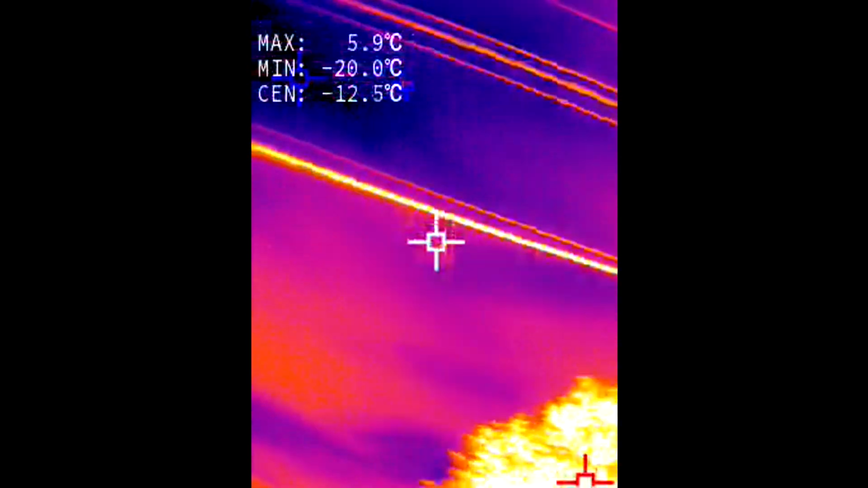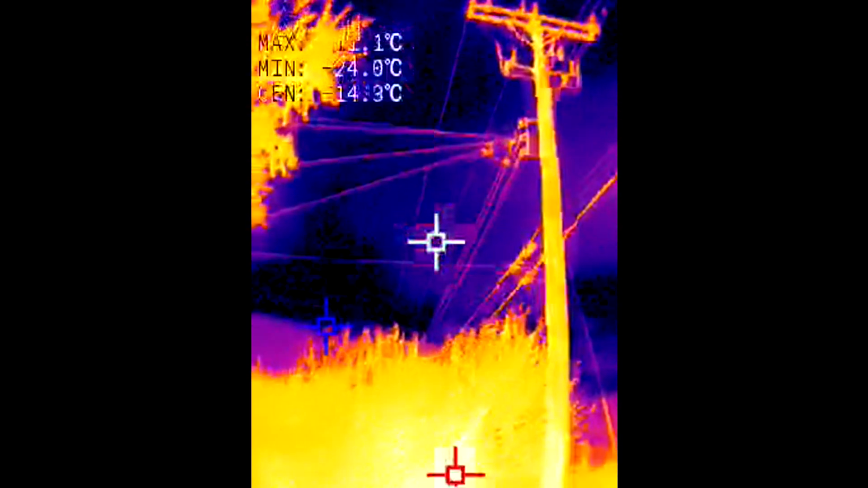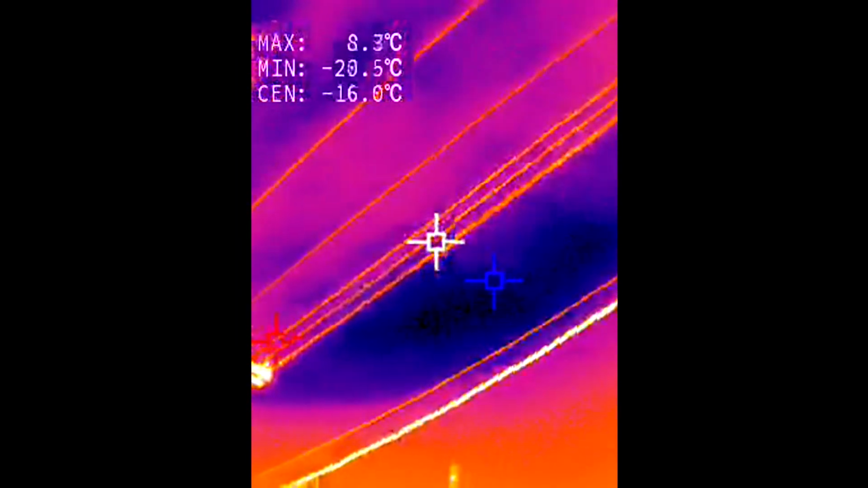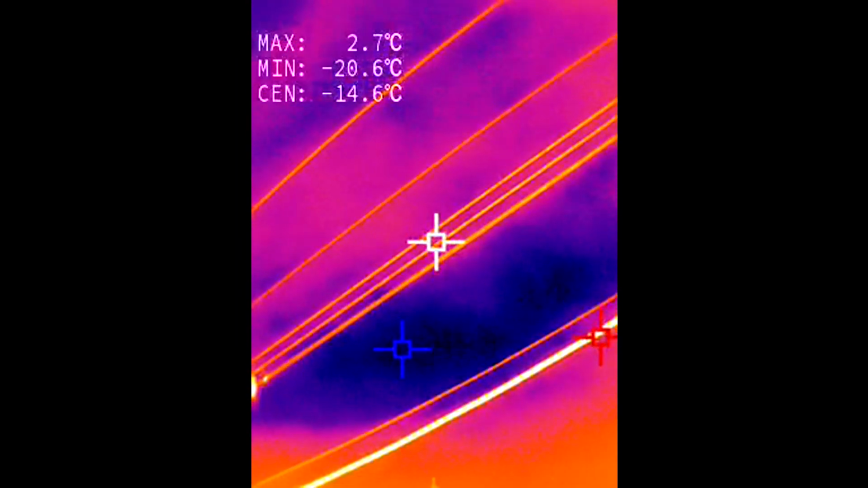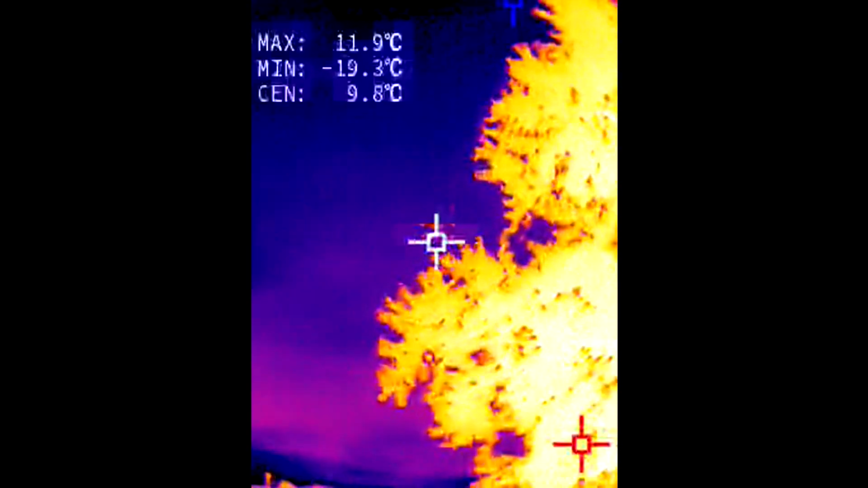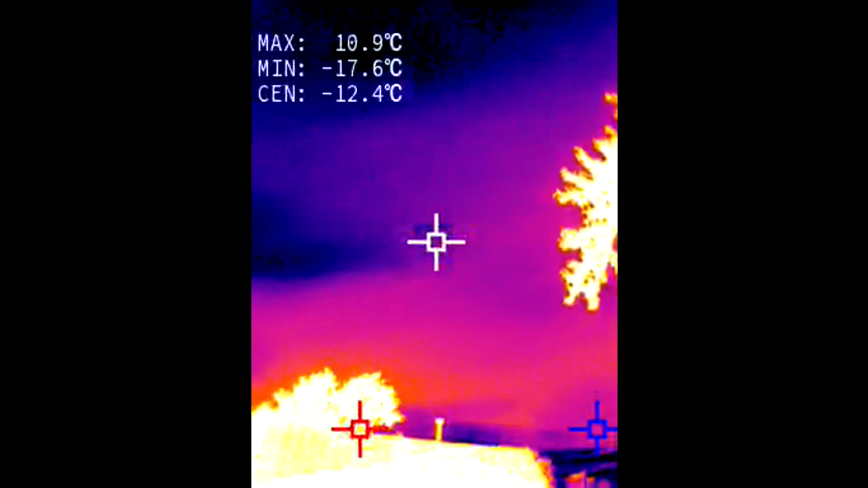They're not actually warm, it's just that the sky behind them is a lot cooler, so it looks like they're glowing, but they're not really warm or anything. I was kind of wondering if the current through the wires would warm them up a bit, but we're not really in air conditioning season, so they're not too warm.